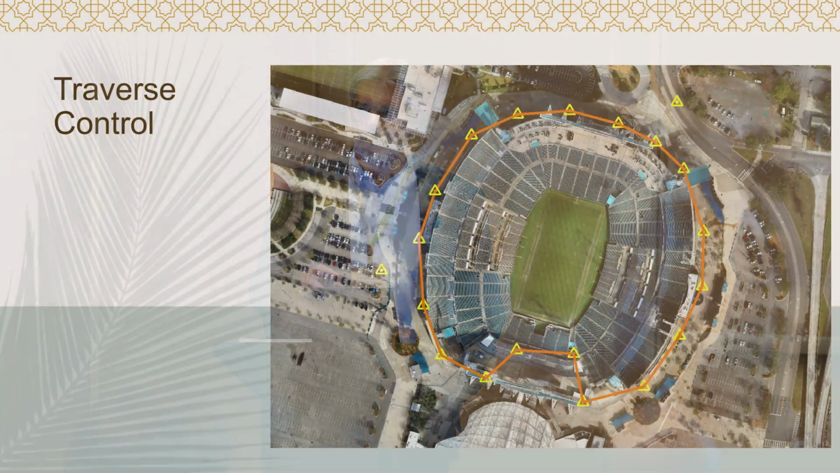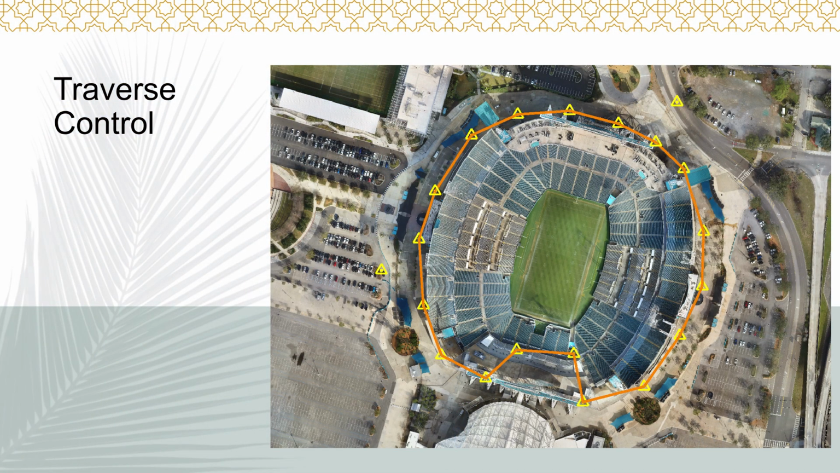The second part of the process was to establish some secondary control around the base of the stadium. Like I said, we had to get in underneath, as you see down on the south side of the stadium there, between the concert venue and the stadium itself. That's a large market area, a lot going on.